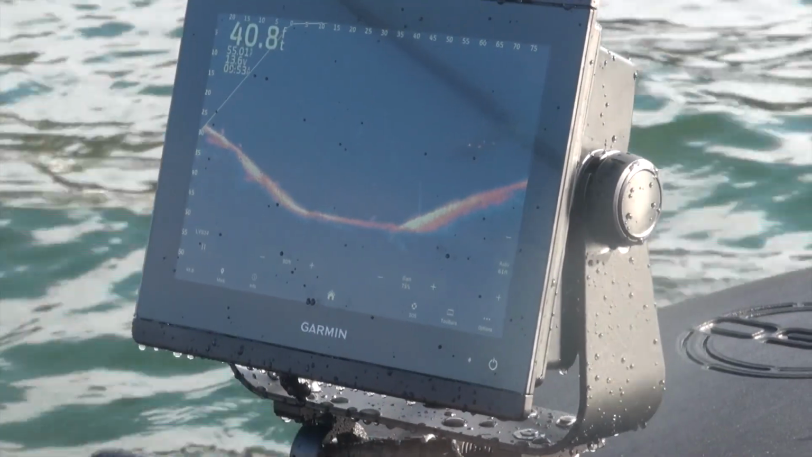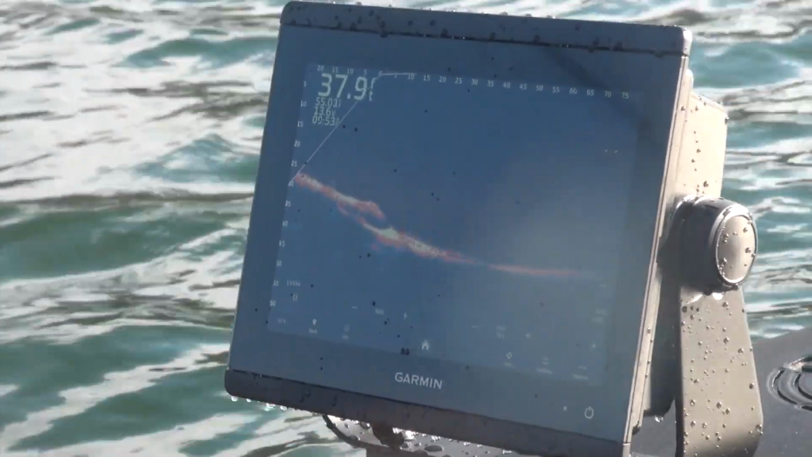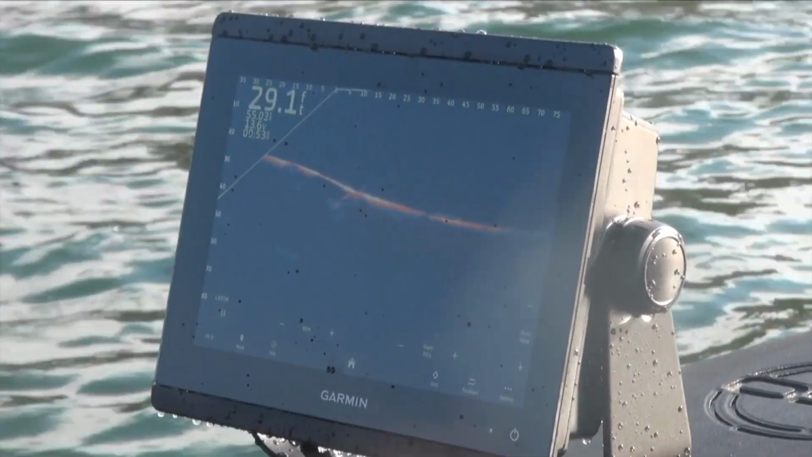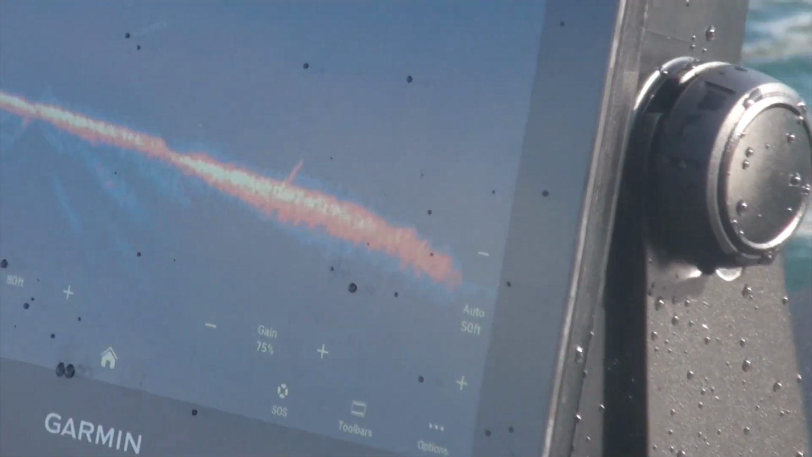Make these long, slow passes with the transducer left and right. Just look for them. If you don't see them, they aren't there. You're wasting time if you can't see them. Right. There might be some right on that little ledge. You can barely see it.